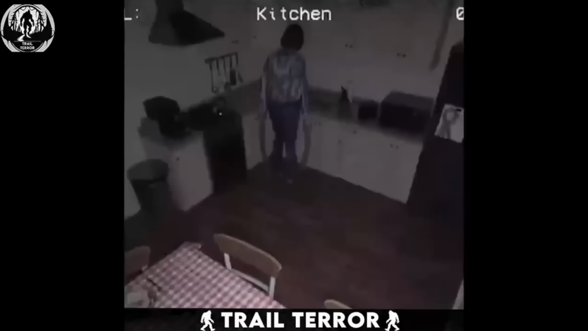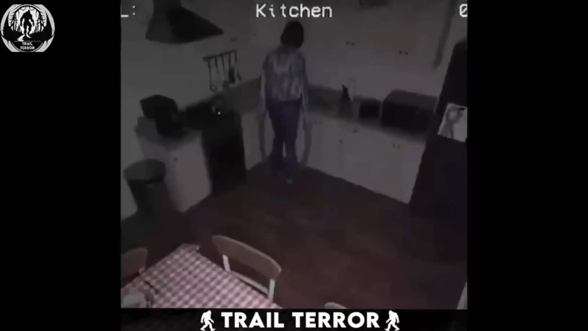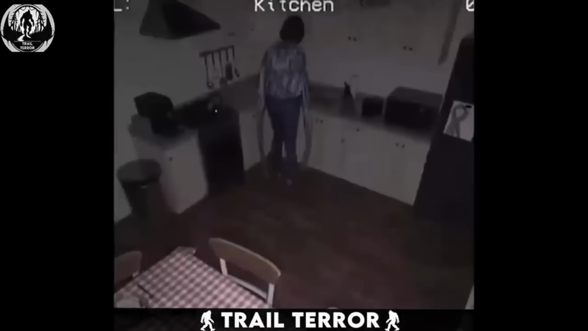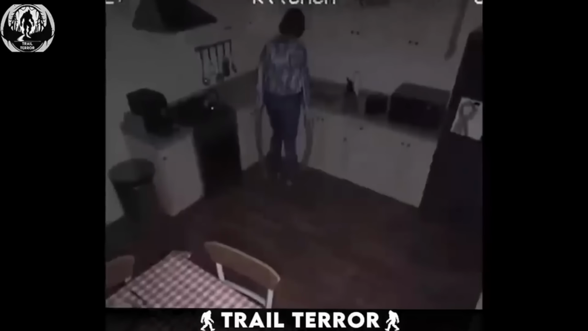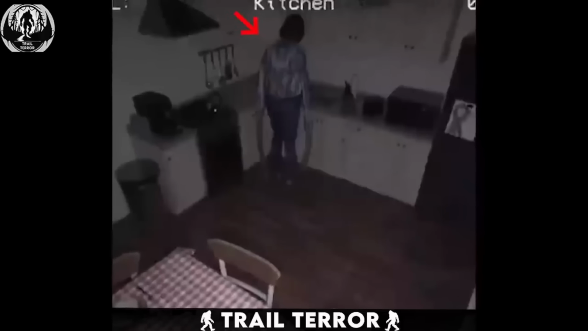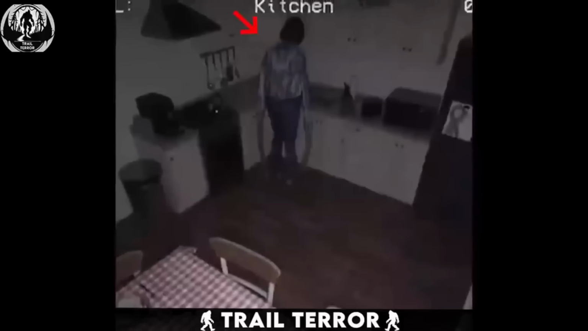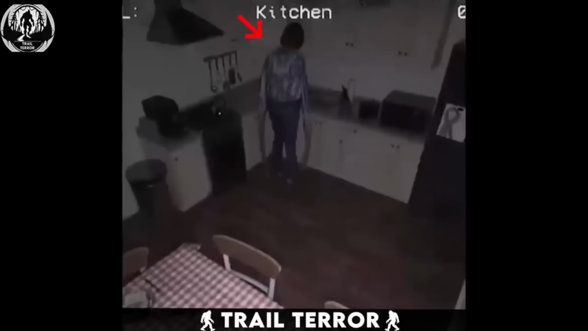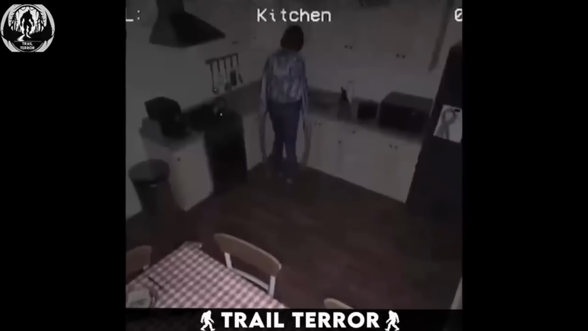This footage was captured by a security camera installed in a kitchen, but what it recorded is nothing short of terrifying. In the video, everything in the kitchen seems perfectly normal. A woman is standing right in the middle with her back to the camera. But something about her is wrong. You can't quite figure it out, not until you notice her arms.